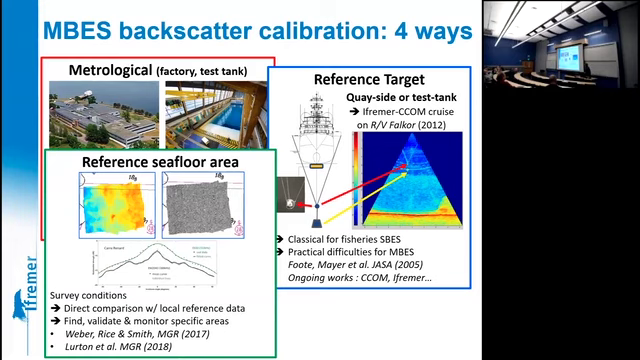Then you can use natural reference seafloor areas. These are places where you know in advance exactly what the seafloor response will be. So your sensor is then placed in survey conditions, which is good. And so you directly compare what the multi-beam measures with what it should be, what the local physical reality is.